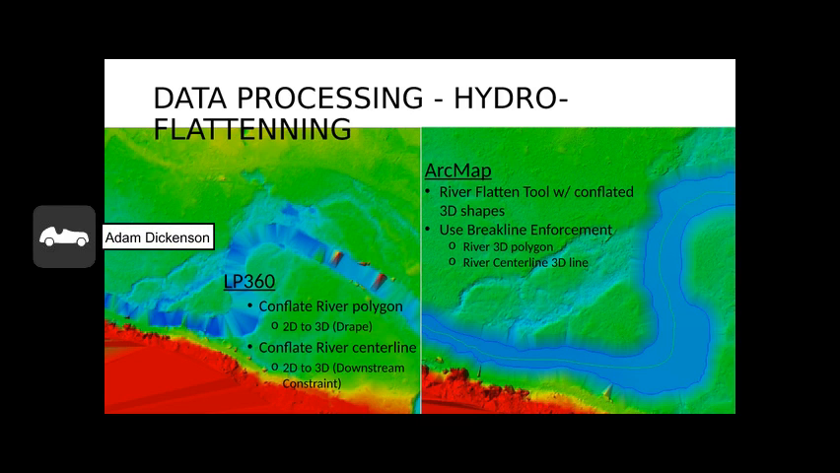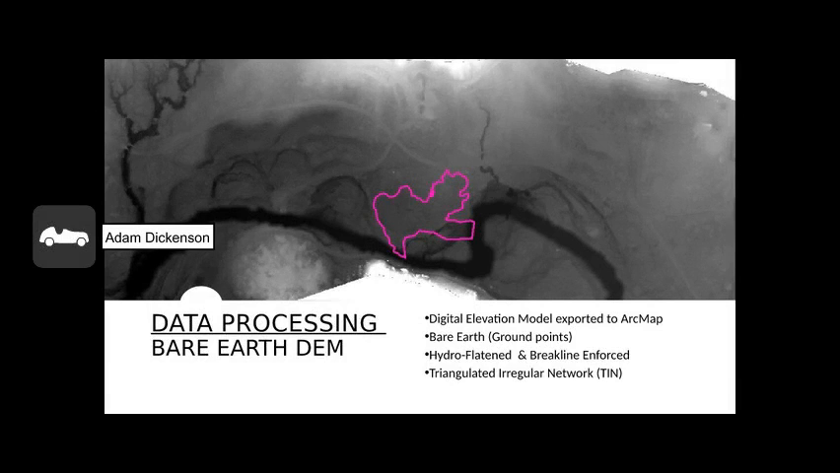And this was one of the more time-consuming aspects of the project, just because I wanted to understand it, and it took me quite a few times to get it right. And seeing as how there's several steps in the process too, but in the end, you could see that it turned out flat. So that was the bulk of the LP360 data processing work. After I classified all the points and hydroflattened the river, I then exported a ground point hydroflattened break line enforced TIN.